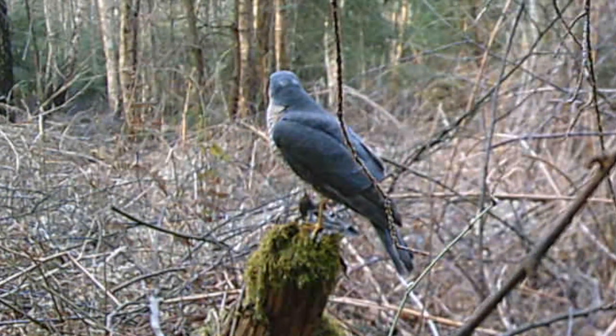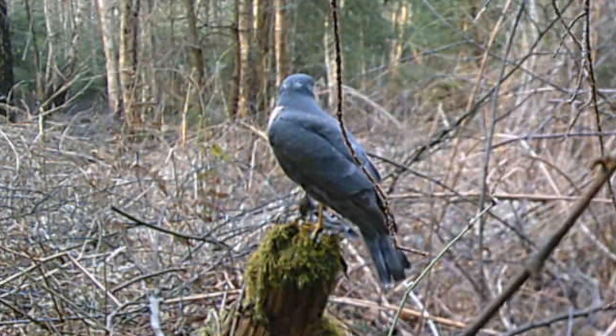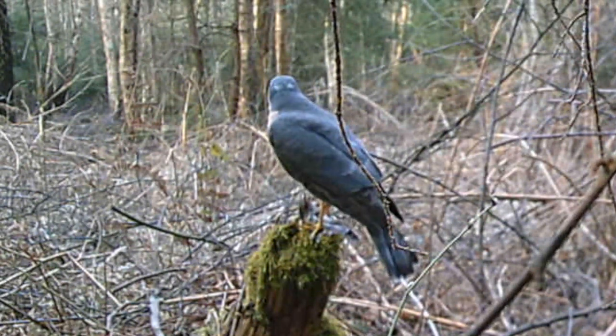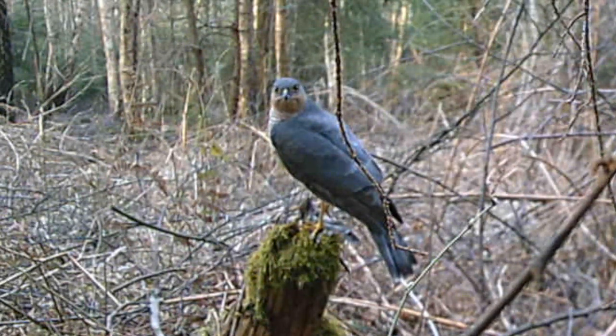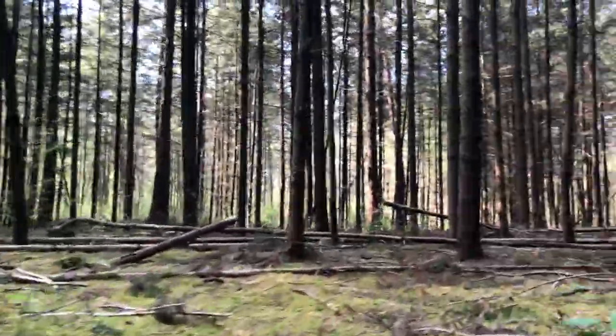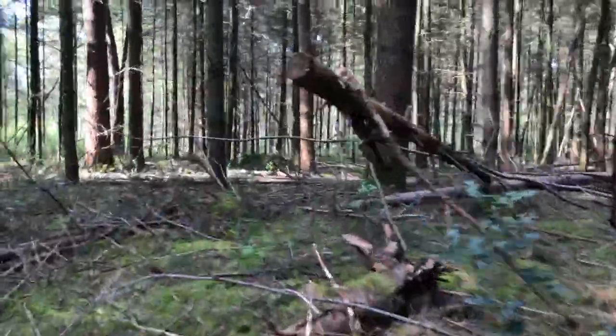Yeah, you kind of feel sorry for the bird, the swift, but you know, he has to eat. But an interesting shot, nevertheless. Now here, I'm just walking through the forest from ground level perspective, from an animal's perspective.